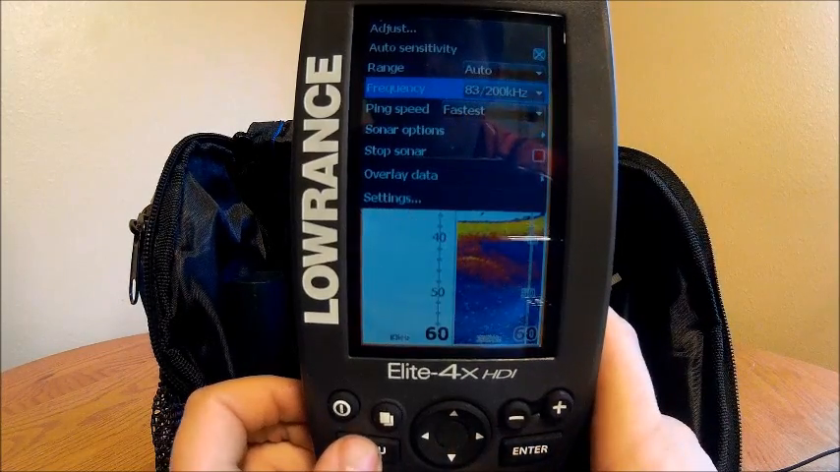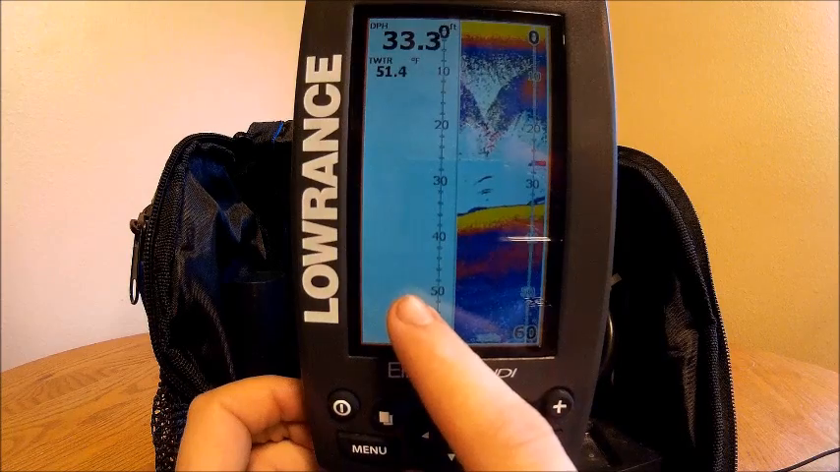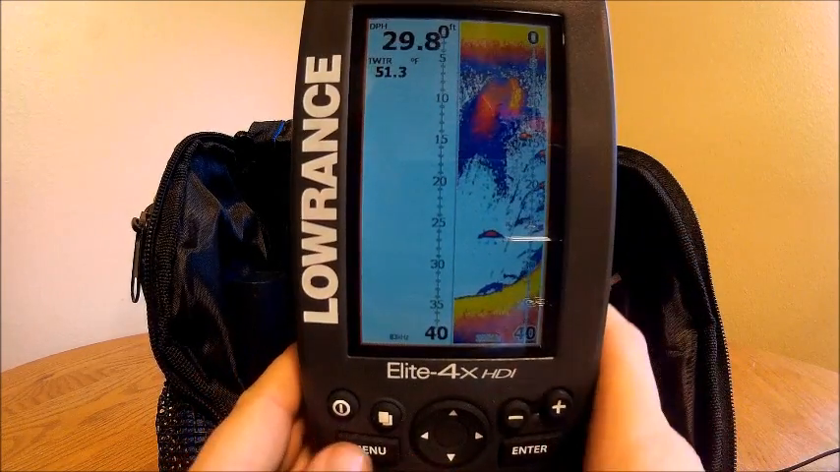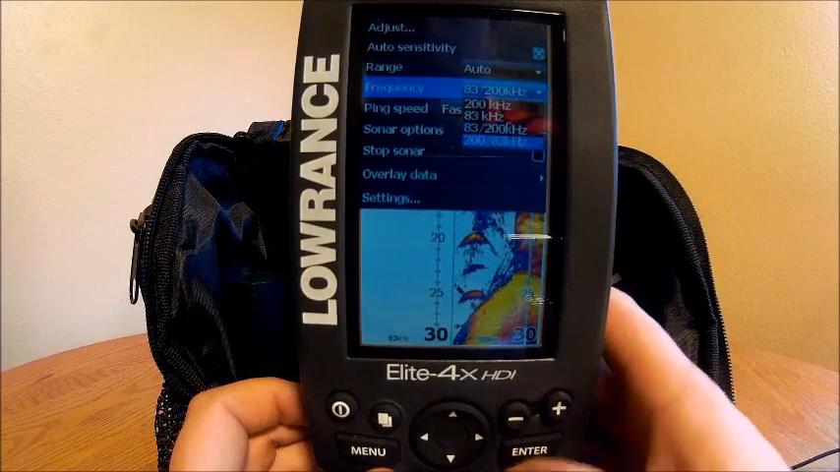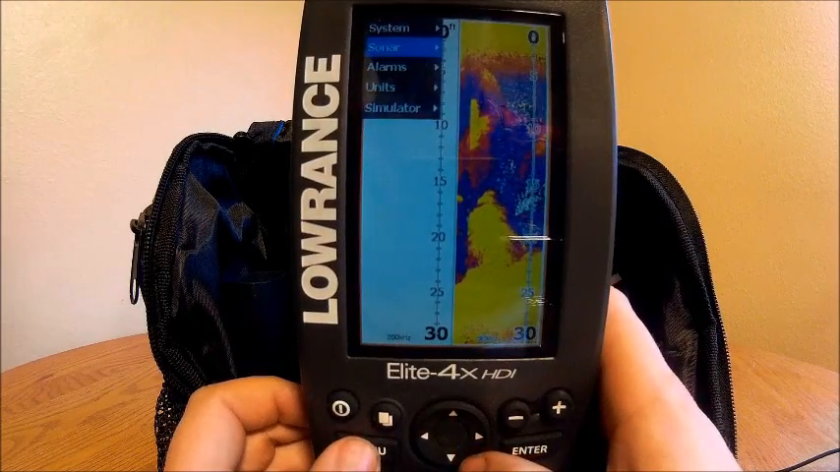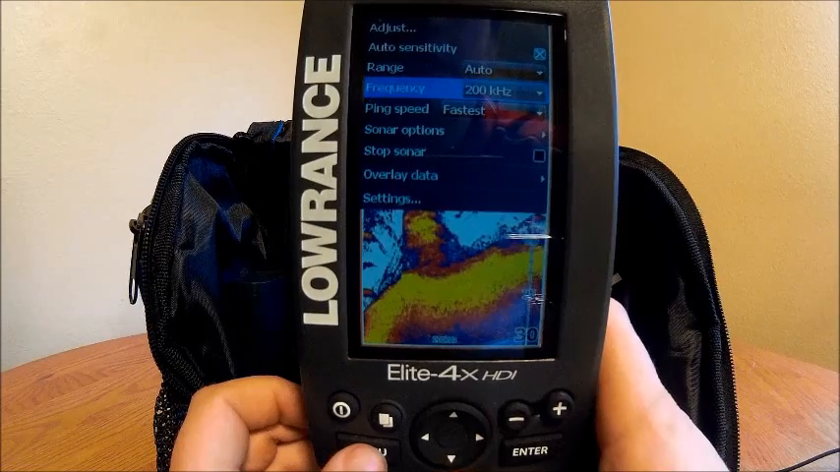83, 200. You've got 83 kilohertz on this side and 200 kilohertz on this side. I don't know why it's not showing anything here. Like I said, I'm in simulation mode, and sometimes it doesn't show all the features. And this is just backwards. You've got 200 here and 83 here. So I'll turn this back to 200 kilohertz. I'm thinking that's what that stands for, kilohertz.